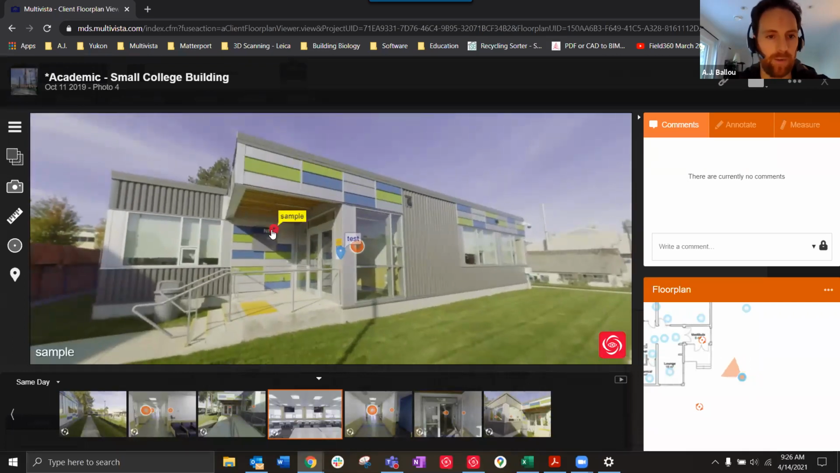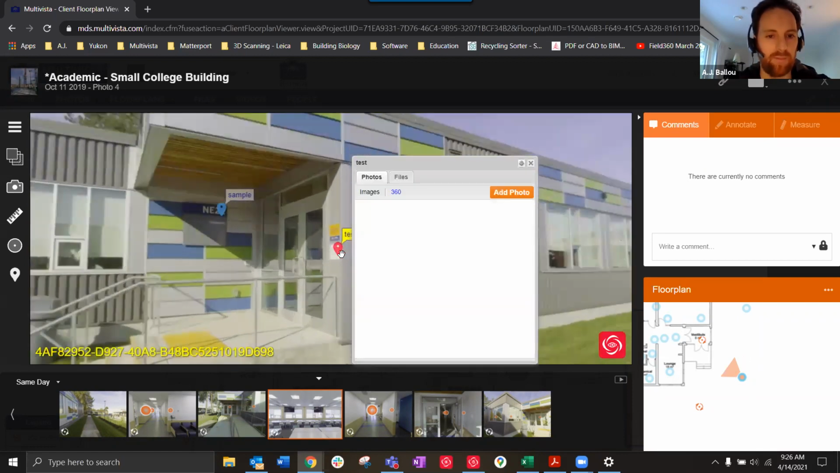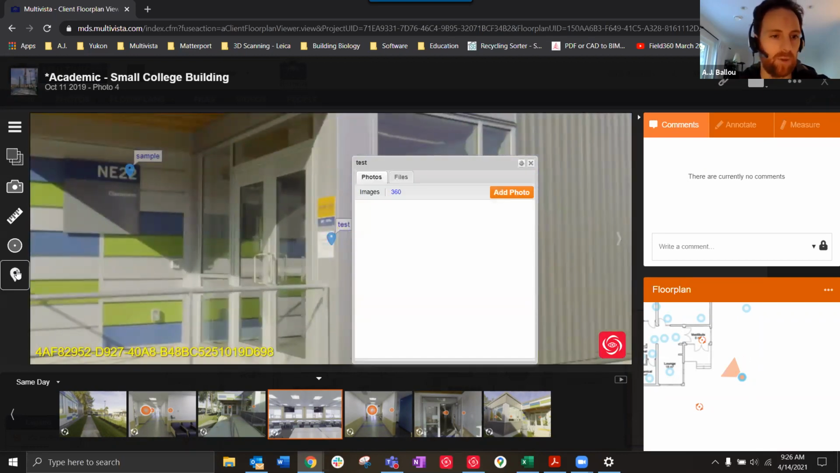You'll notice here as well, there are a few different samples of what we call geotags. You can simply place them using this tool here within the panoramic imagery, and then you can attach either photos or files. The photos may be photos that already exist on our system that have been taken by a Multivista technician on site, or they can actually be added by the user or people working on the site themselves.